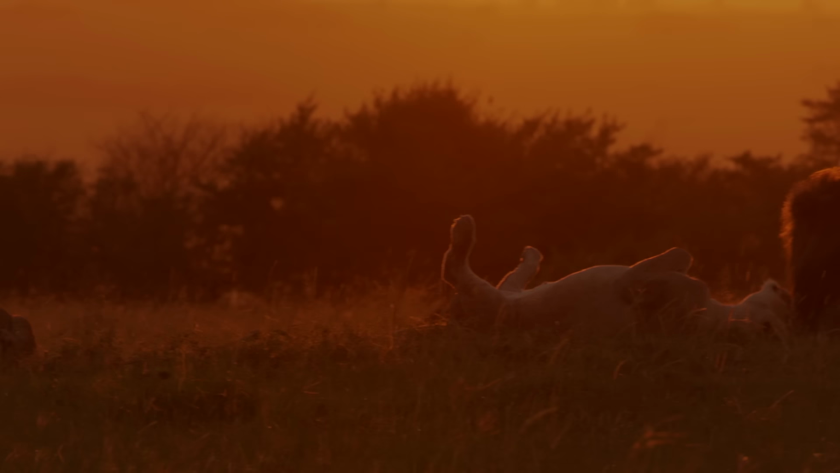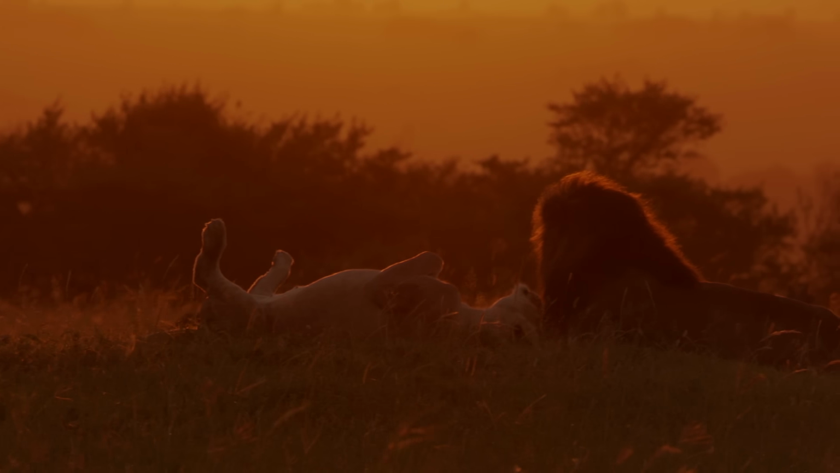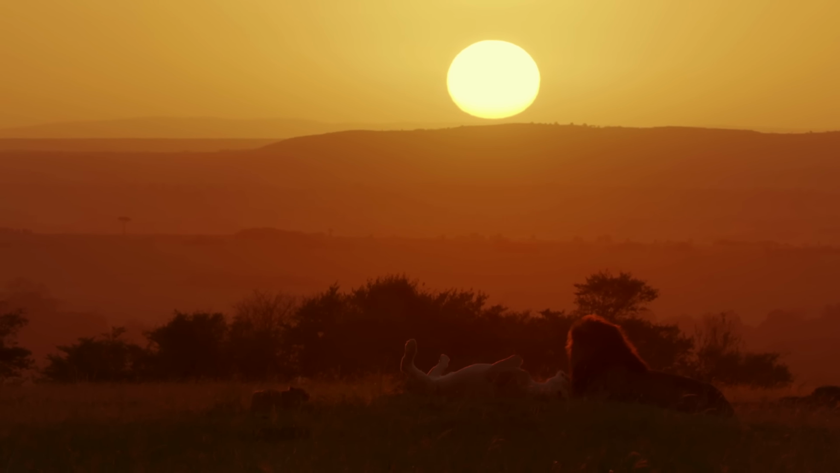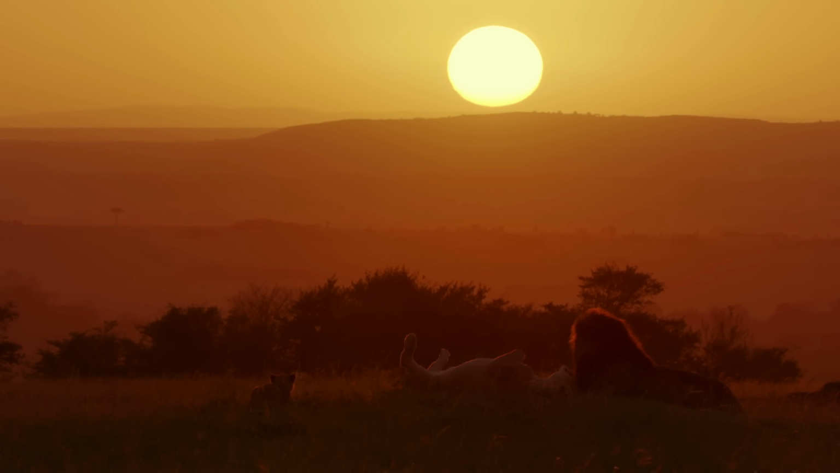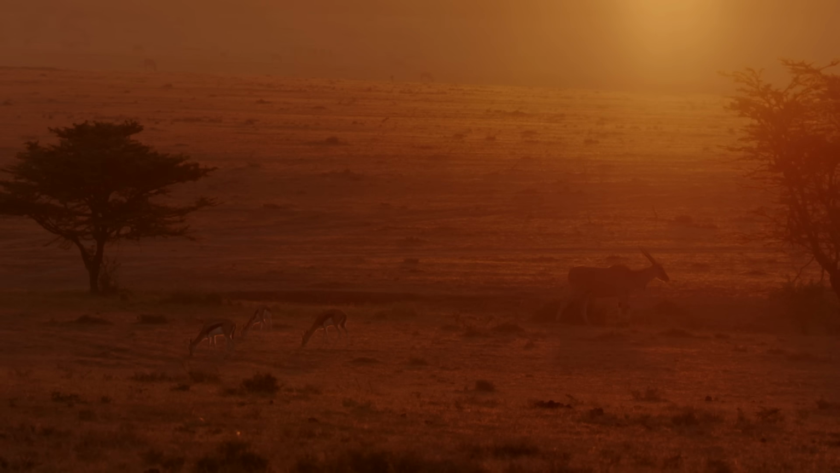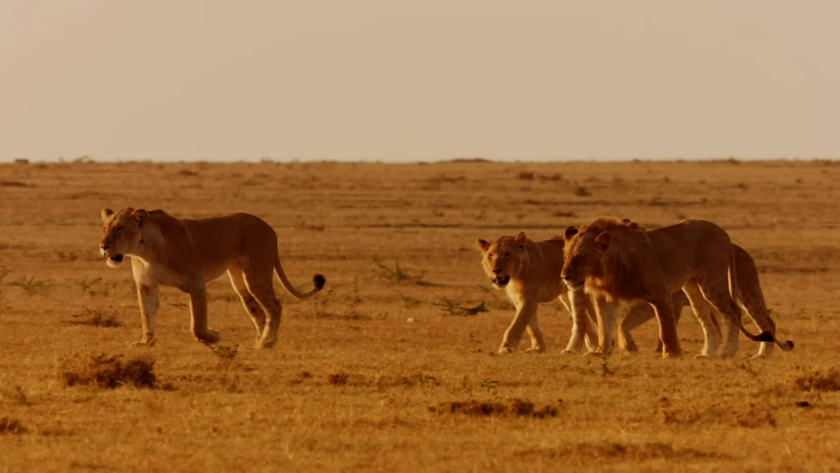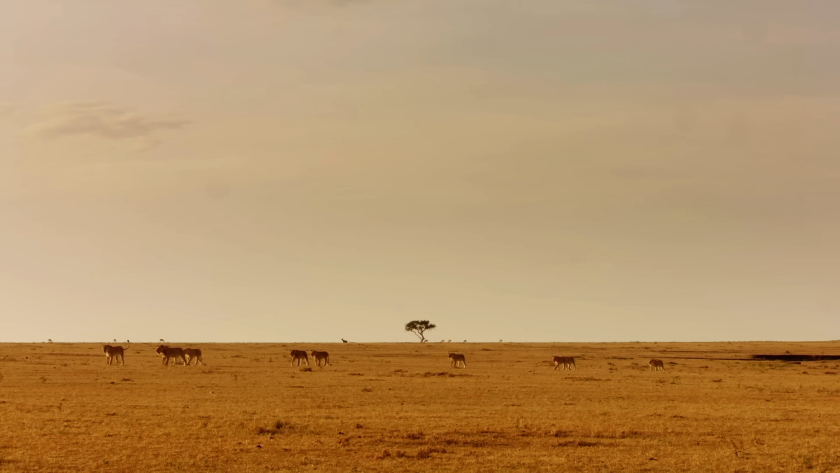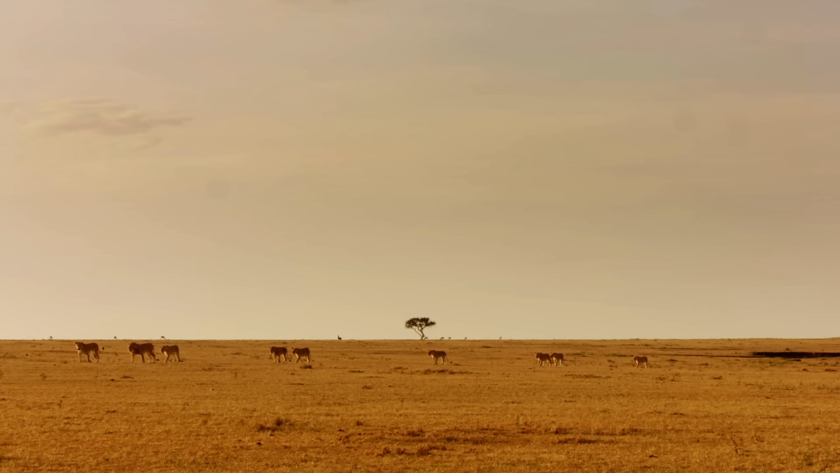It was a successful night for the lioness with the two cubs. The little family enjoys the warming morning sun with their bellies full. The large family, on the other hand, is still hungry. There is no peace for the mother of the pack.